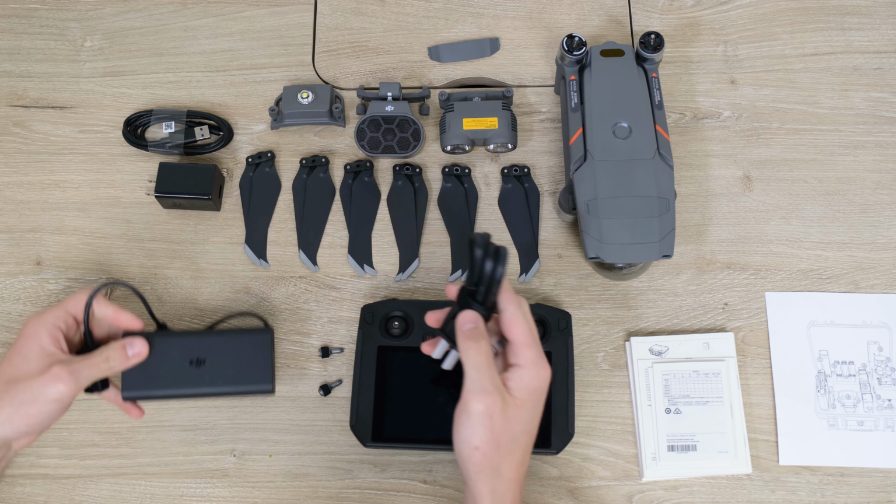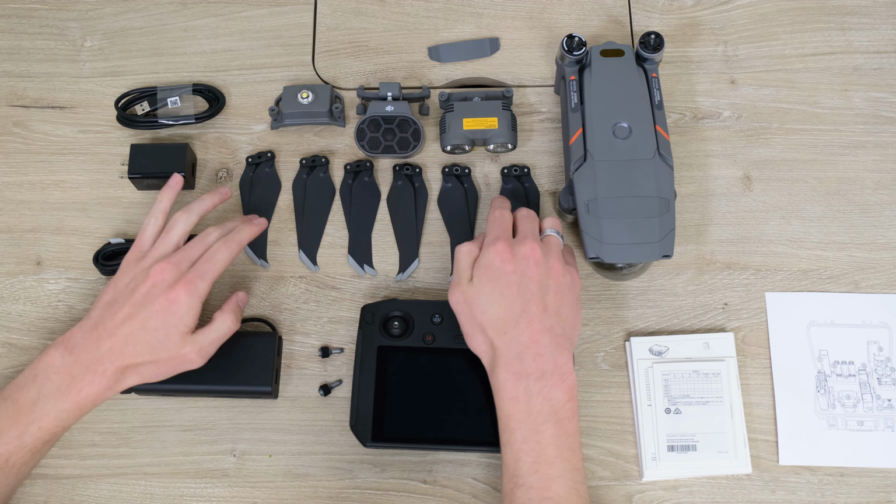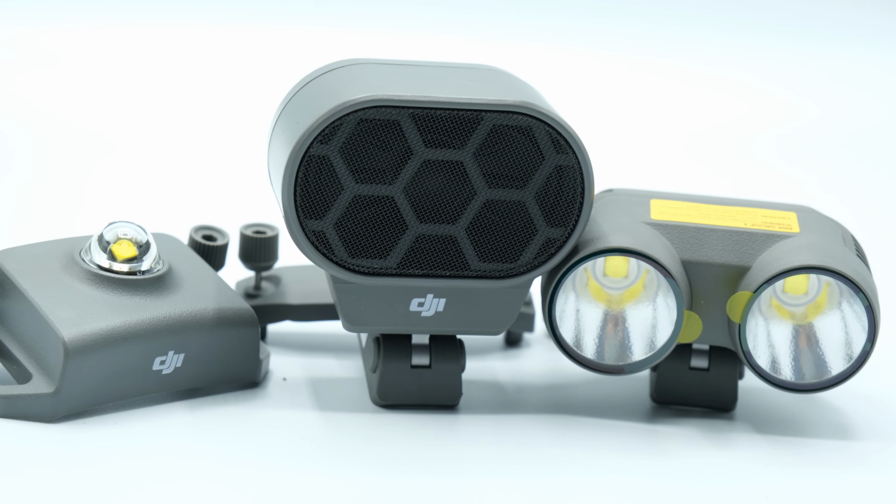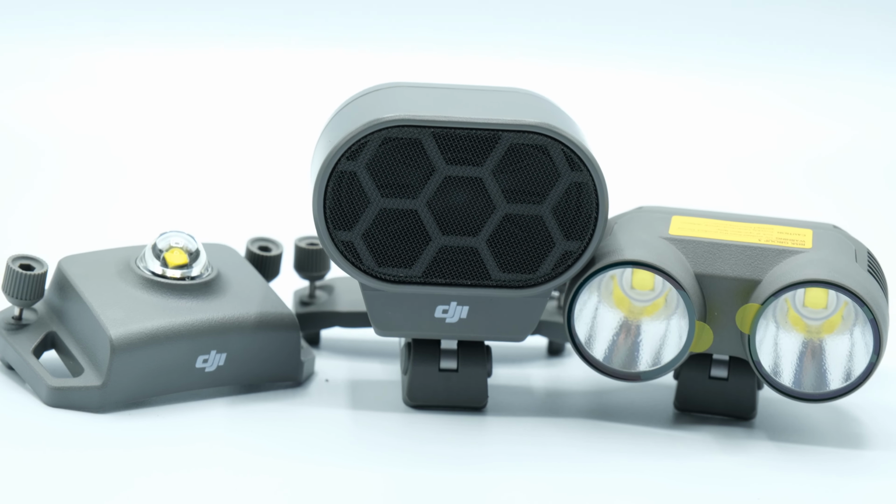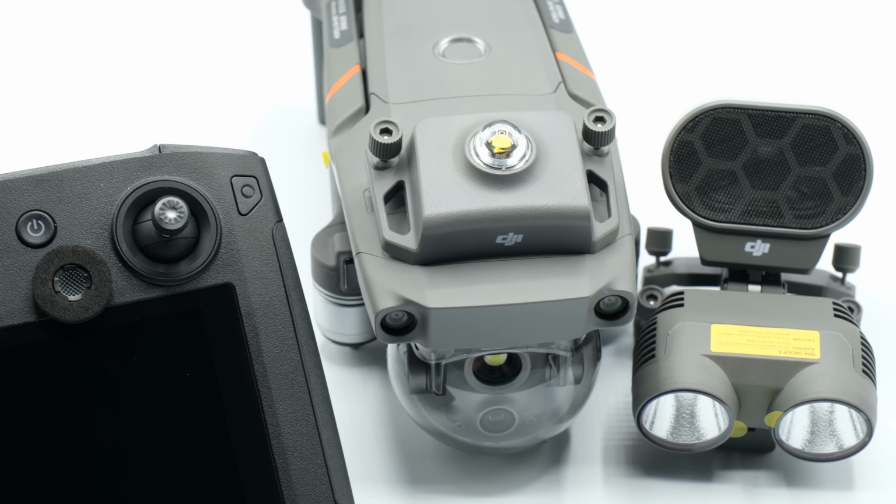As with most kits, DJI is kind enough to send replacement propellers. We've got about 6 here. And now that we've got those smaller things out the way, let's get to our cool attachments. Something unique that separates the Mavic 2 Enterprise from a lot of other drones in general is the swappable attachment ability on top of the aircraft.